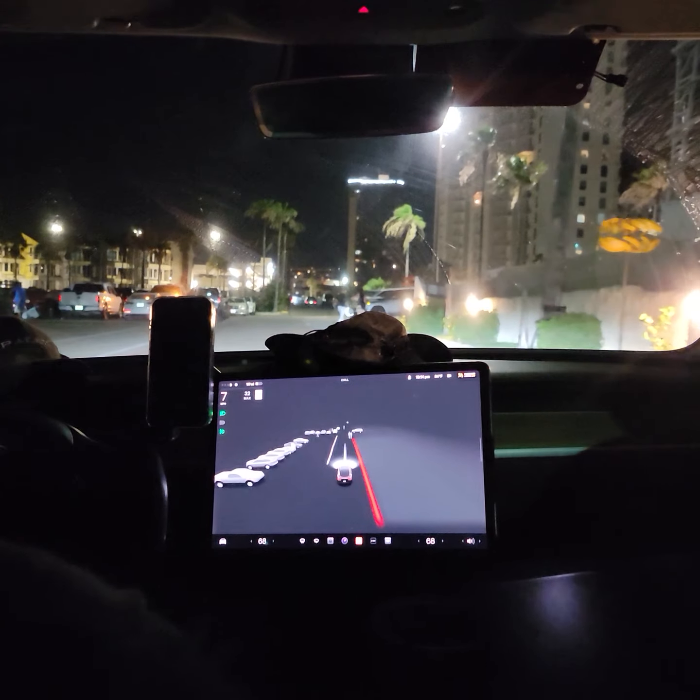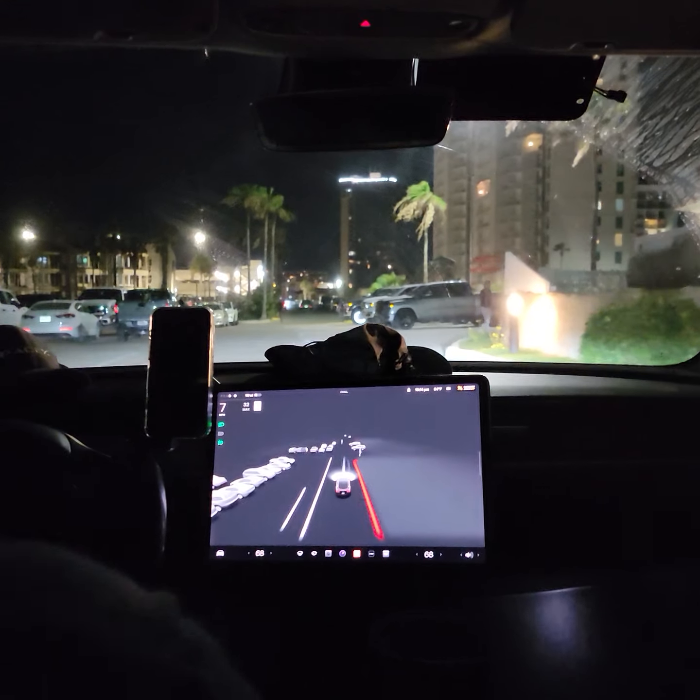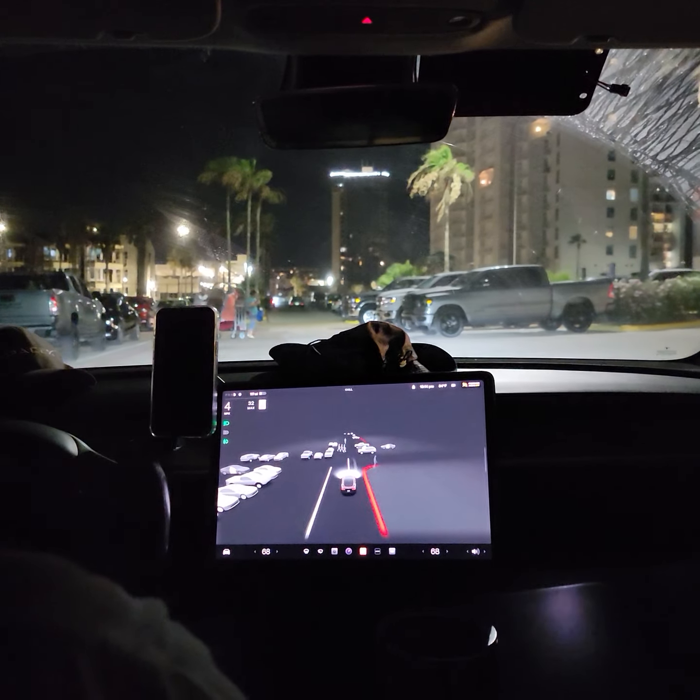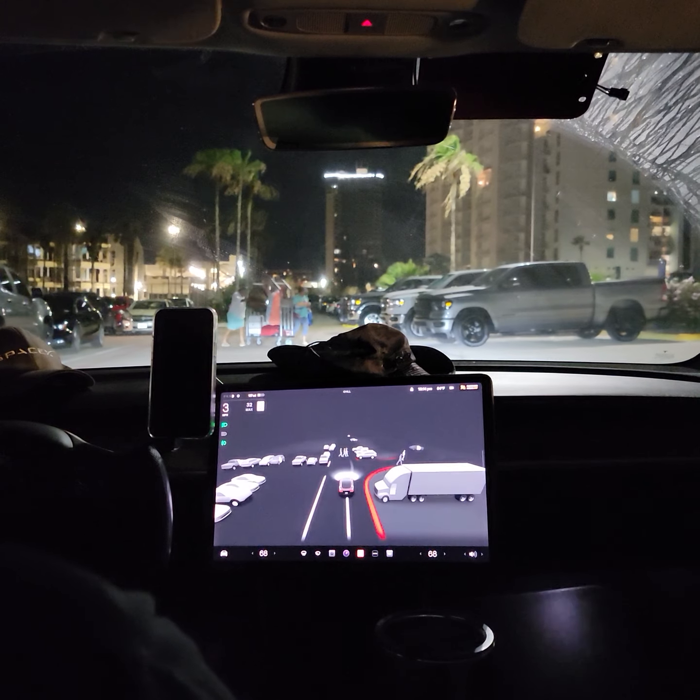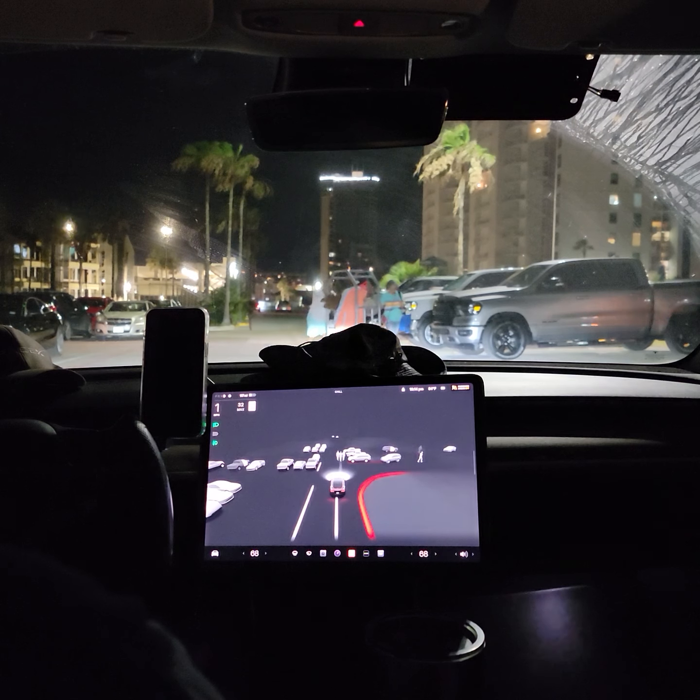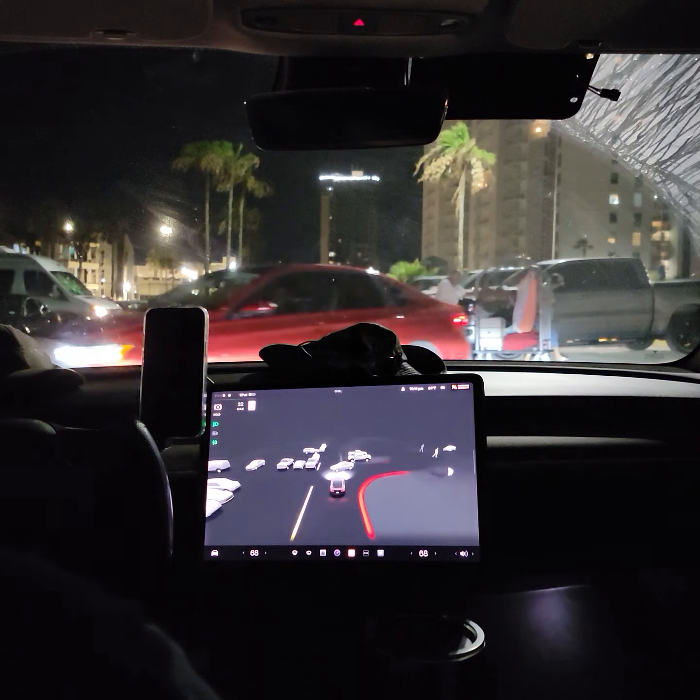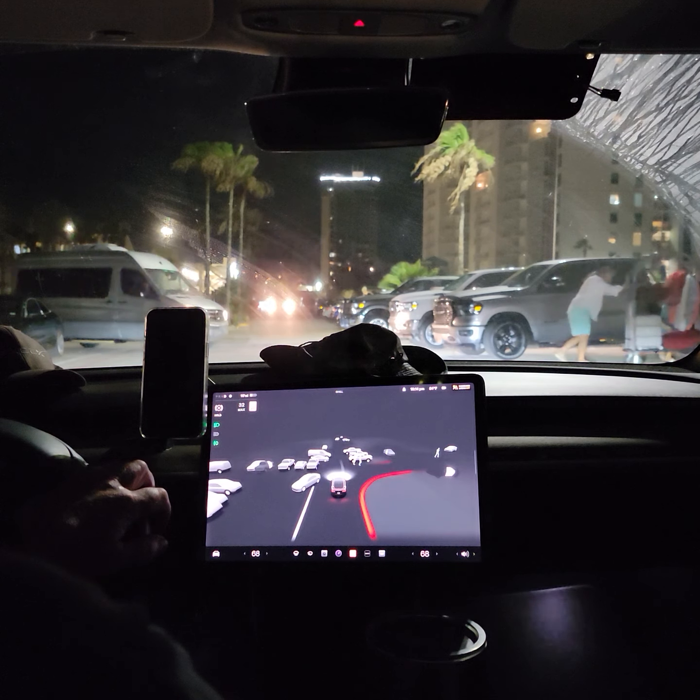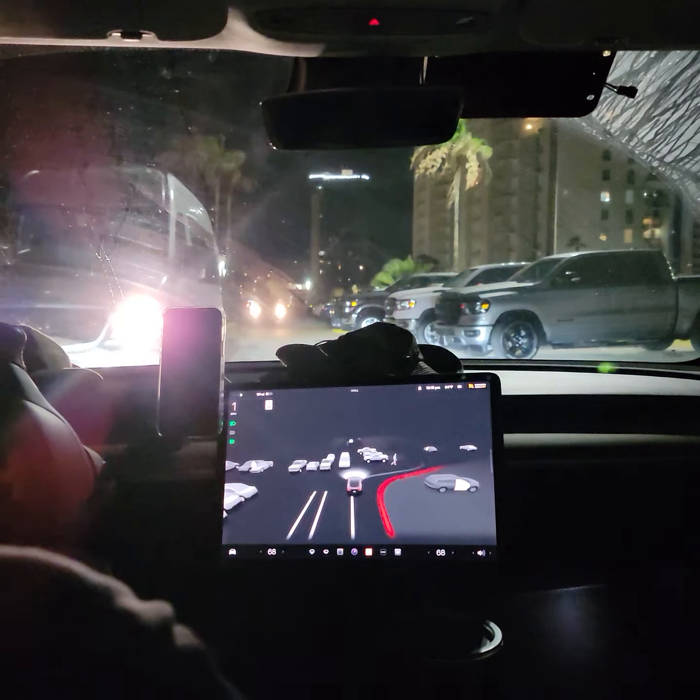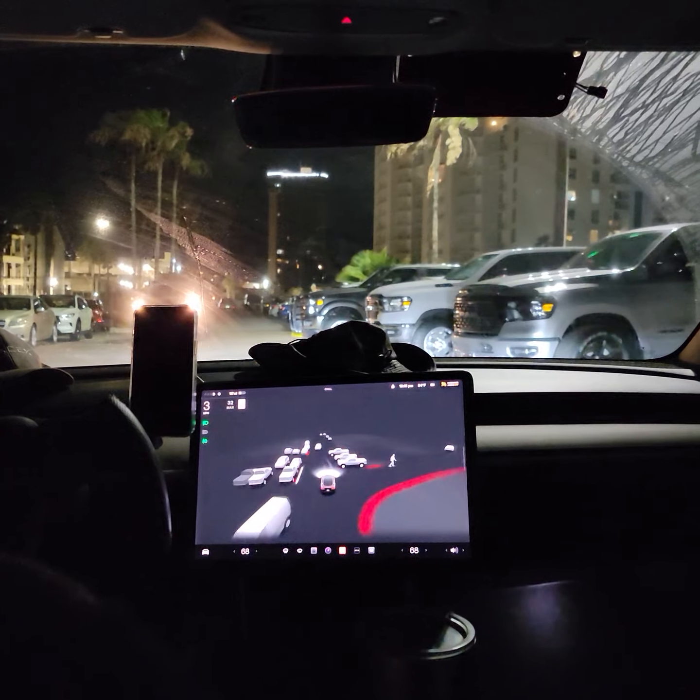Back in the hotel parking lot, it's totally packed. Holiday Inn Beach Resort, South Padre Island, they finally put up towing enforced signs for the Tesla destination chargers and the superchargers, which is good. If y'all come down here, there's a place y'all can charge if you have a Tesla.